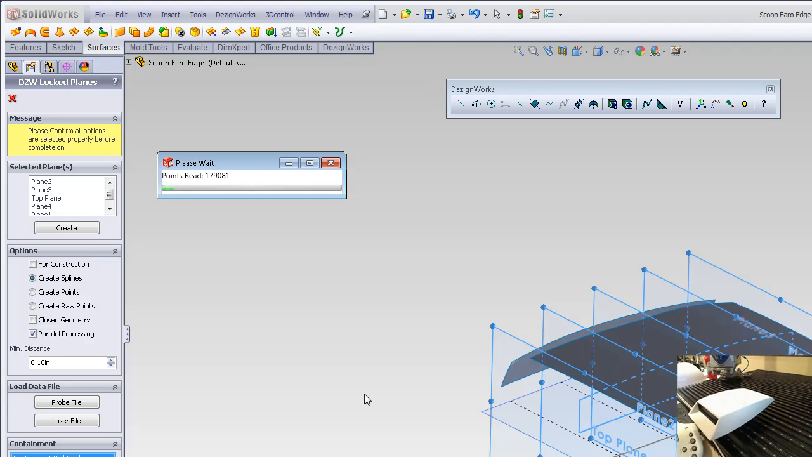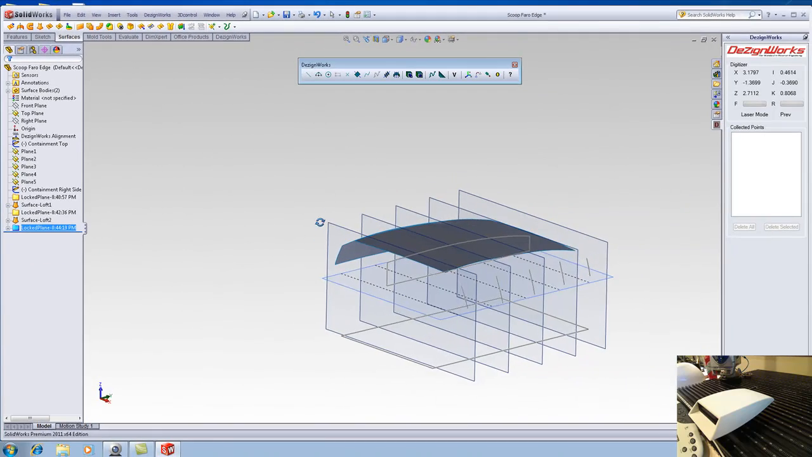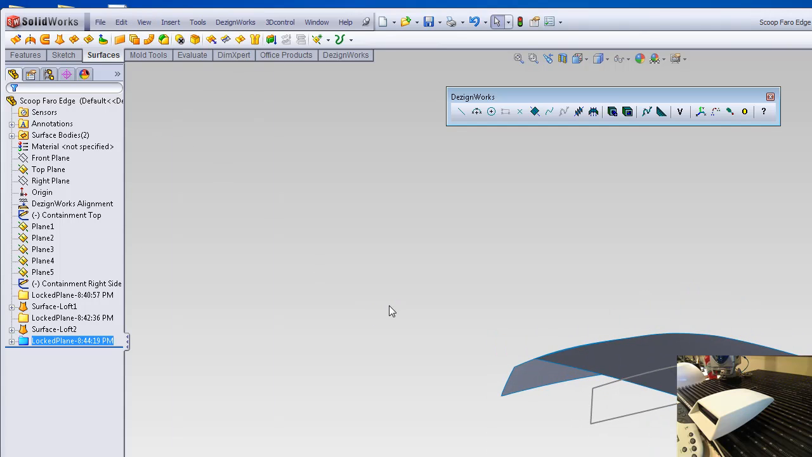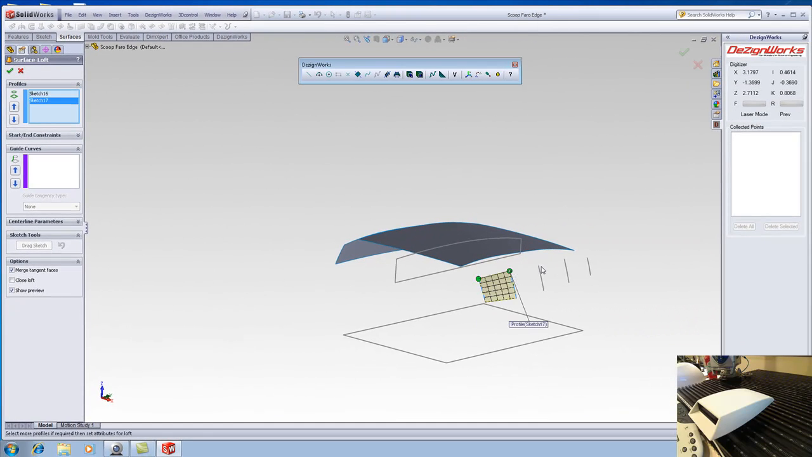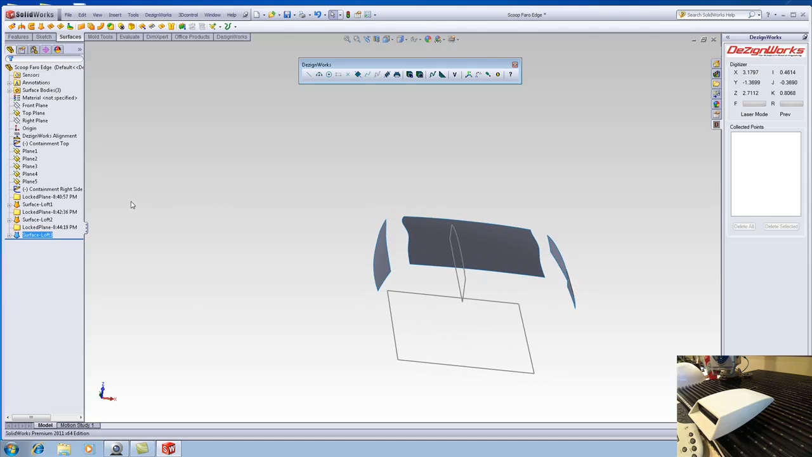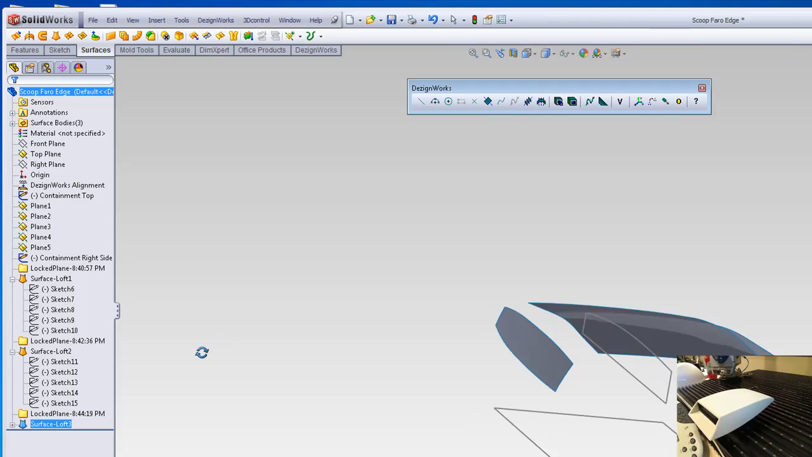We're going to process that side. There's my nice cross sections. Let's turn the planes off. Let's go ahead and surface that side. We'll do a loft. The nice thing is, notice the folders. All the sketches that were created are right inside SOLIDWORKS. Again, they can be manipulated, pulled, tug, whatever you want to do.